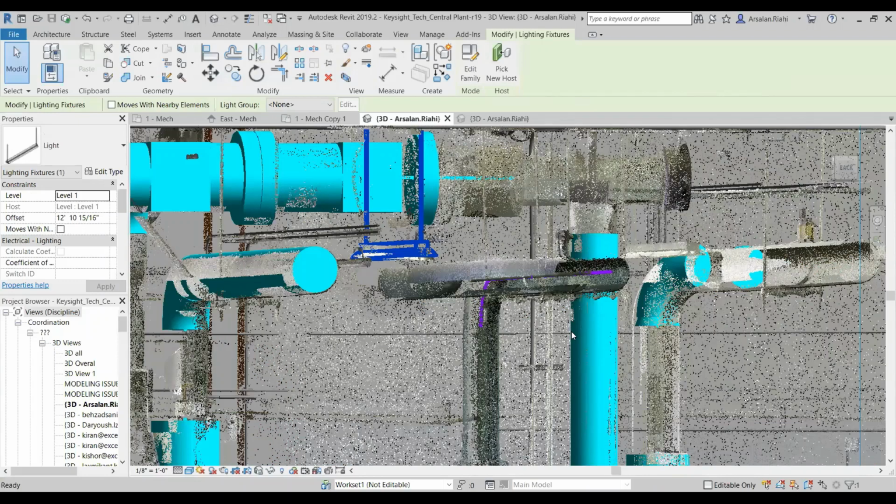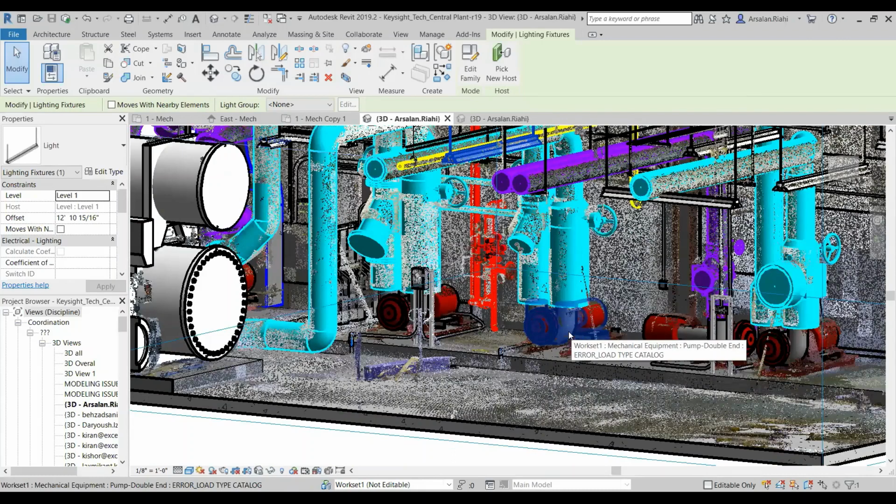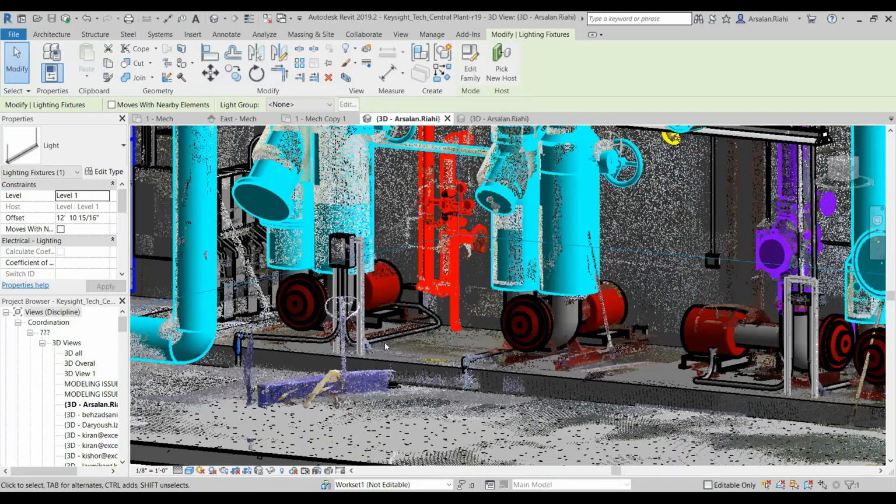We can provide the scan, and it can be adjusted. We need to know what type of scan, what the density is, whether it's color or black and white, as well as identify what objects are necessary to model.